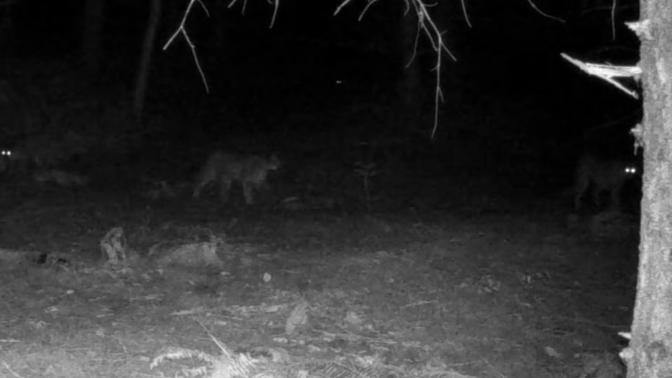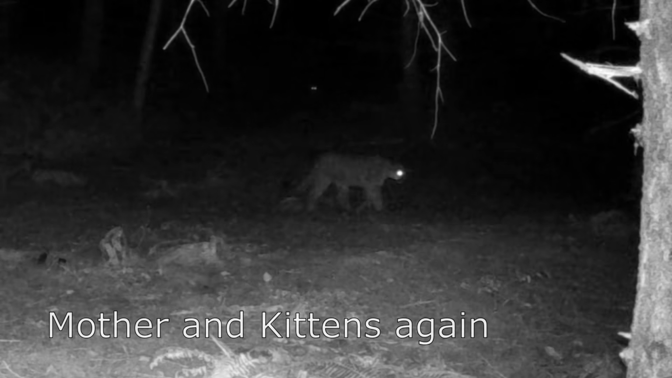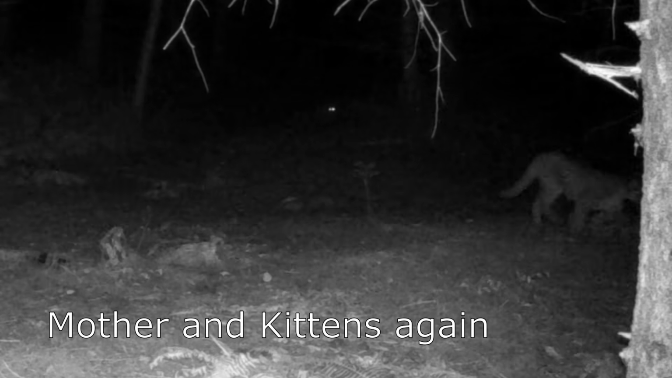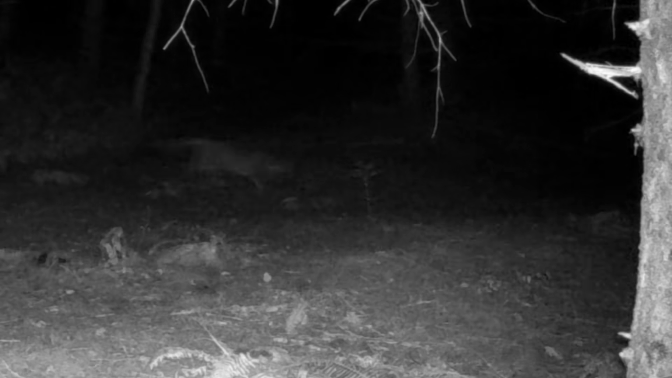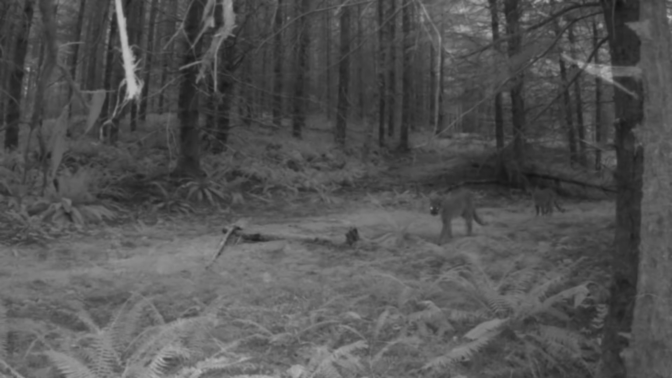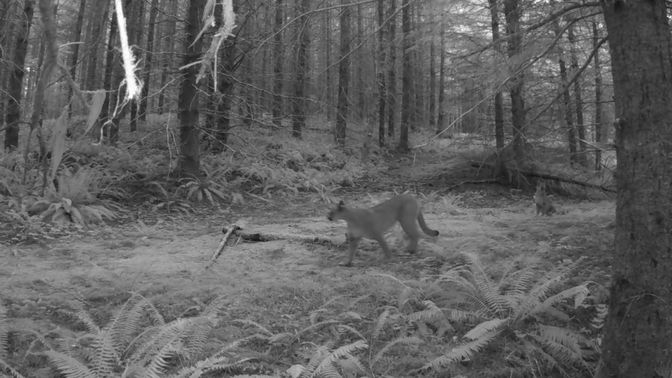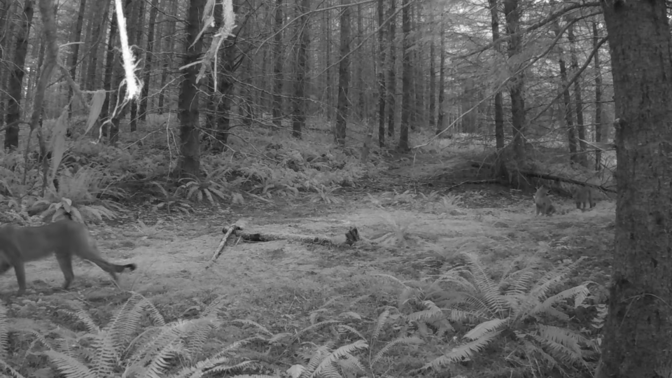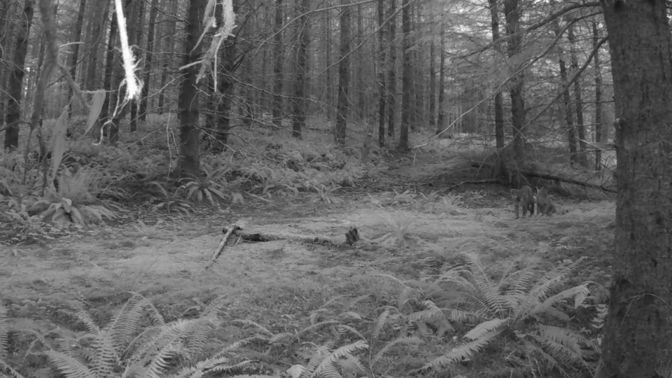So I've got this mother and her 3 kittens several times over the last year and a half. You can see how big they are. In fact, one of the kittens is larger than the mom now. That definitely looks like a tom, and there's another one that is about the same size, and the one in the rear is kind of the runt. They've been hanging together and hunting together now for a solid year and a half.